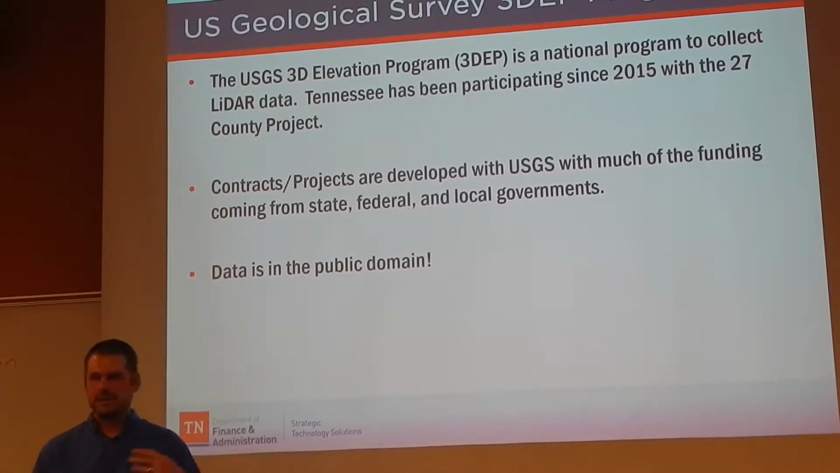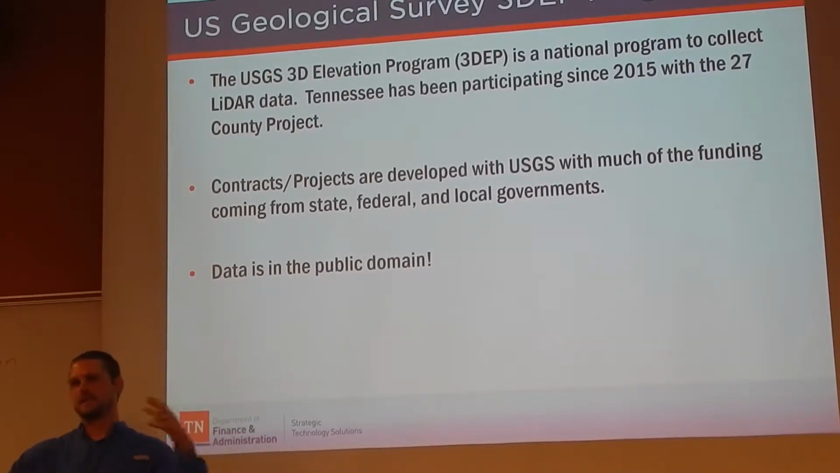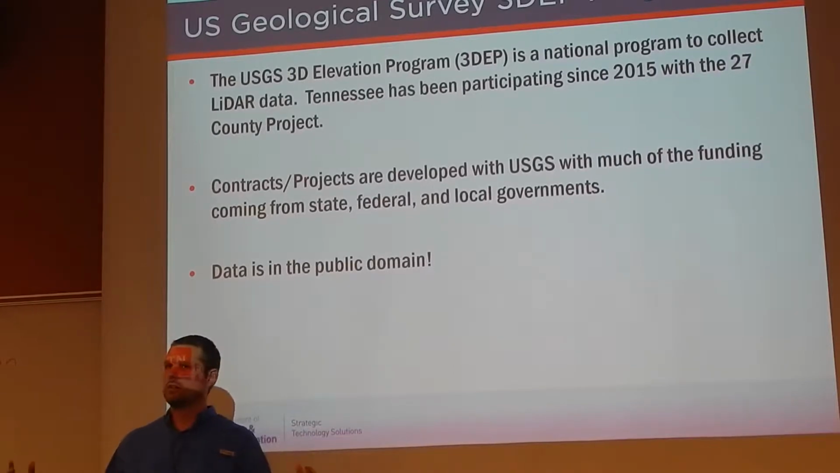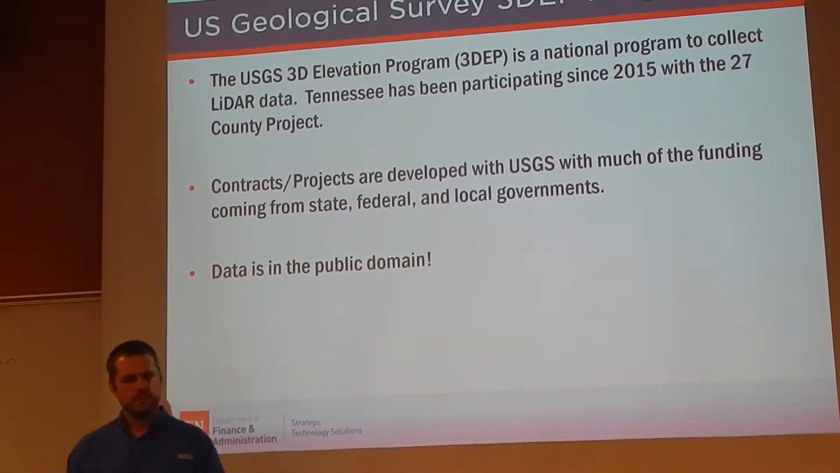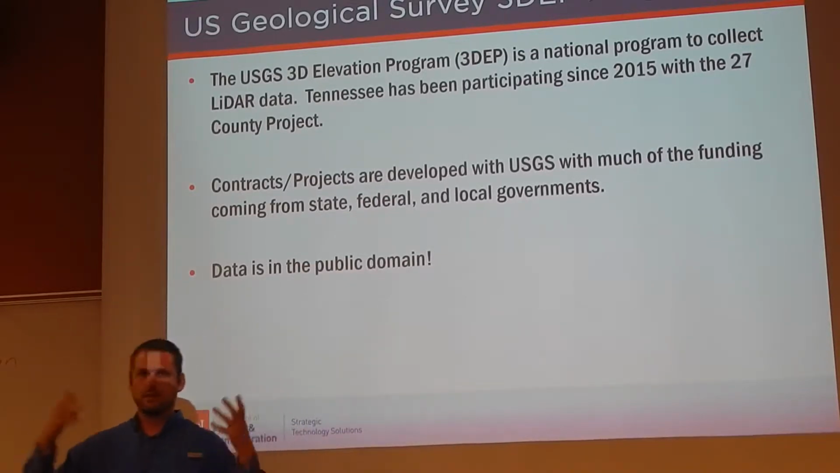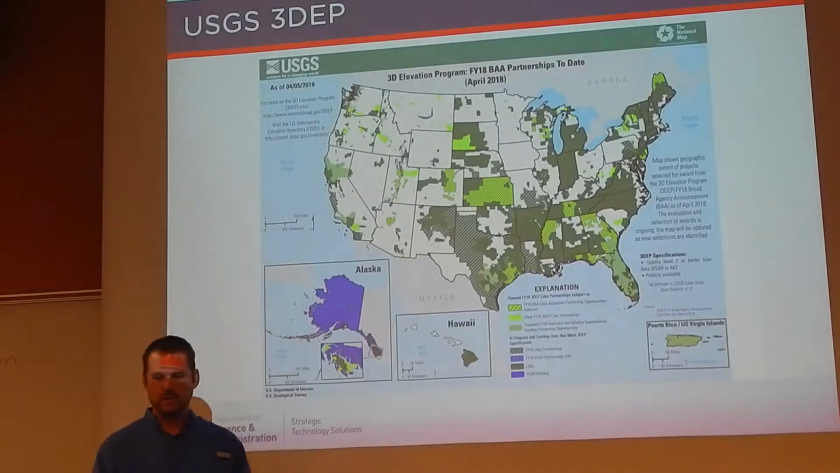And so the state's been participating since 2015. Basically, my director, Dennis Peterson, who's the GIS coordinator for the state, gathers monies from TVA and from state agencies. TDOT is a big contributor. He gets this money together and then partners with USGS to pool our resources so that we can get this great elevation data for our state. The cool thing about it is that the data is public domain. I work for the state, but this is USGS's data. We just get to help serve it.